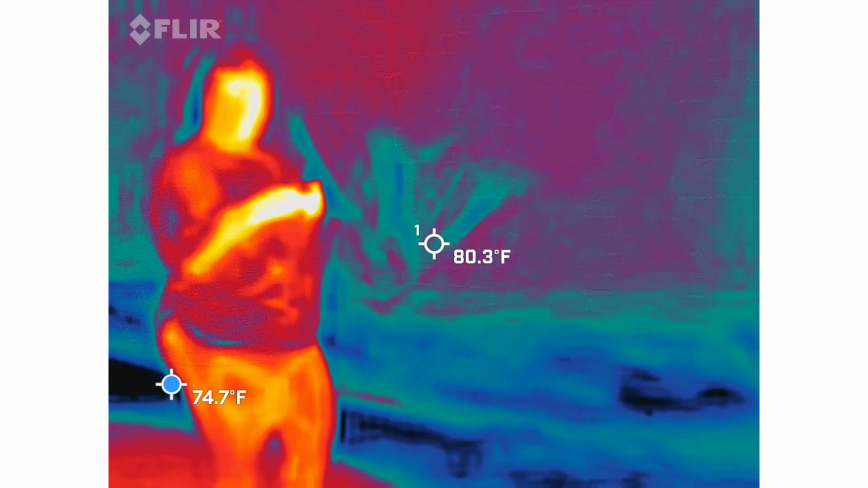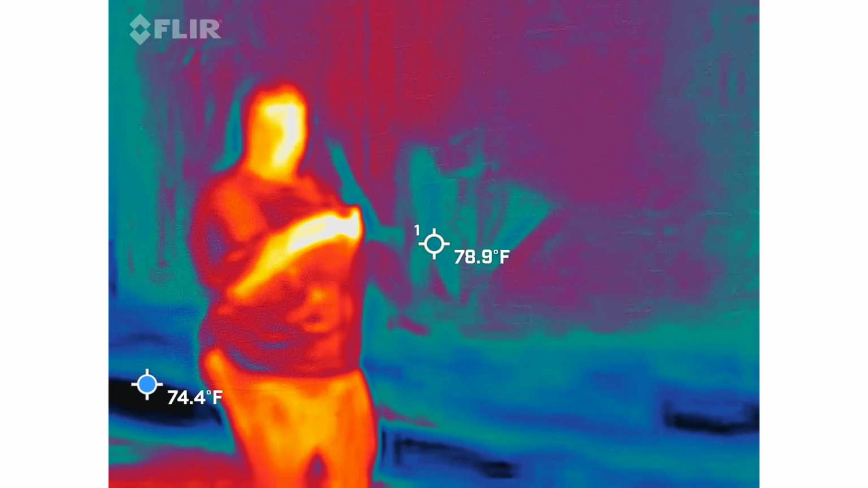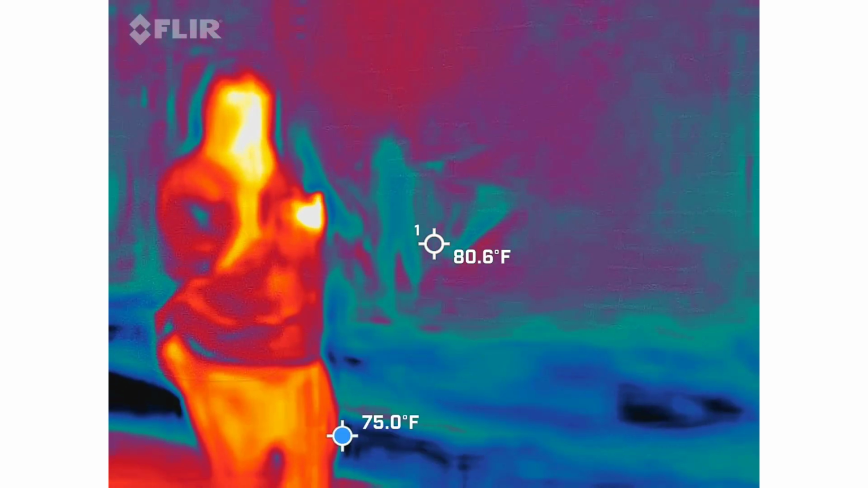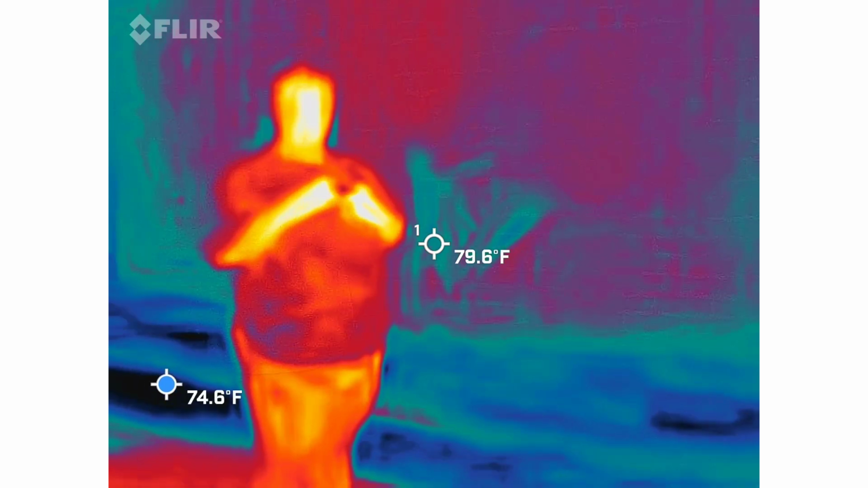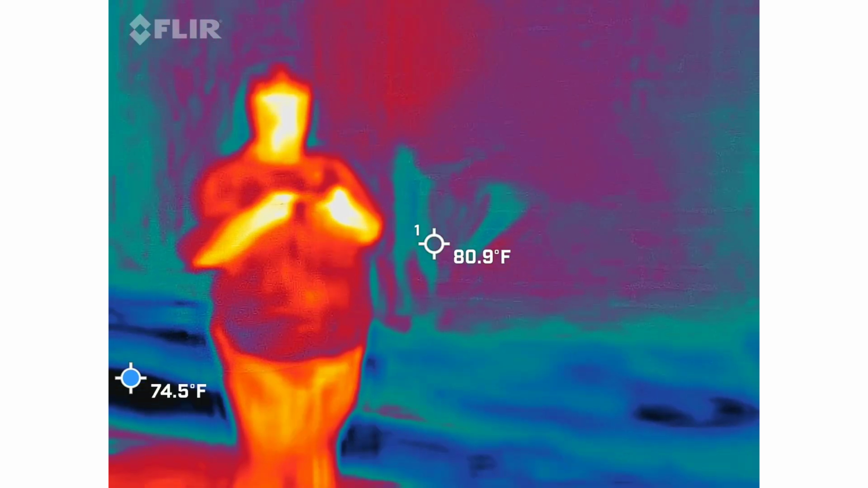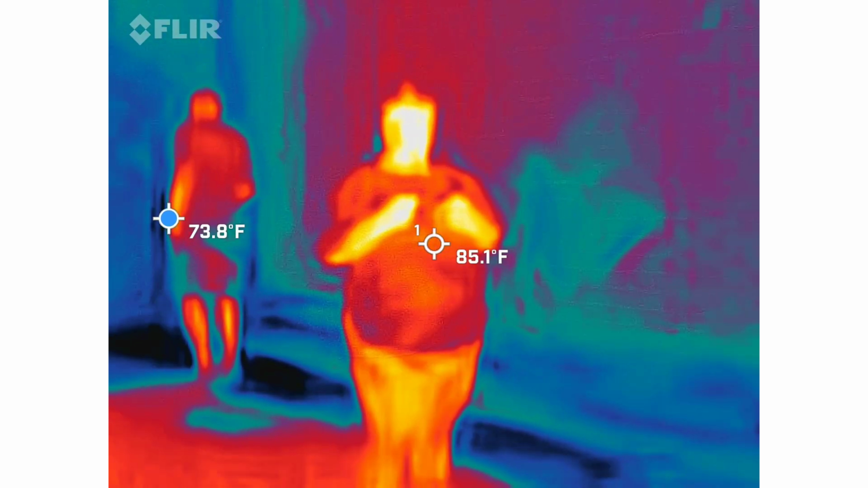Were your crosshairs in the middle? 80? 78? So normal, sadly. We're going to find out. Turn this guy back on. Yeah, I'm seeing 78. Tabitha, don't move. Stay in the frame for me. This says 79.6. It dropped, like, 79.1.